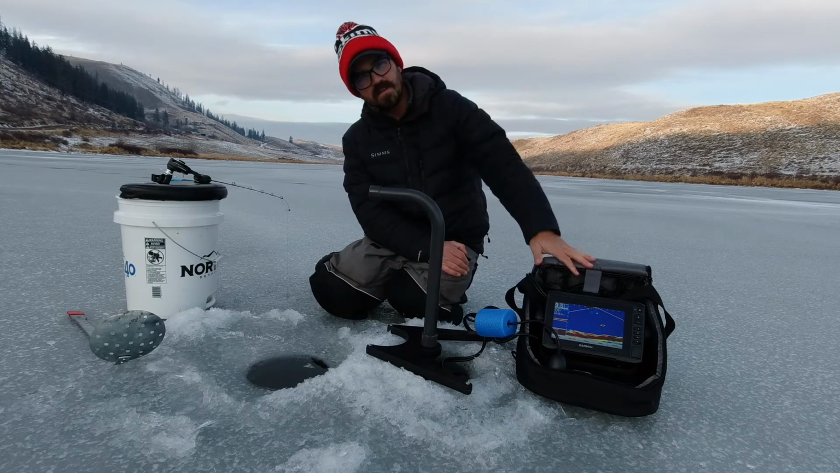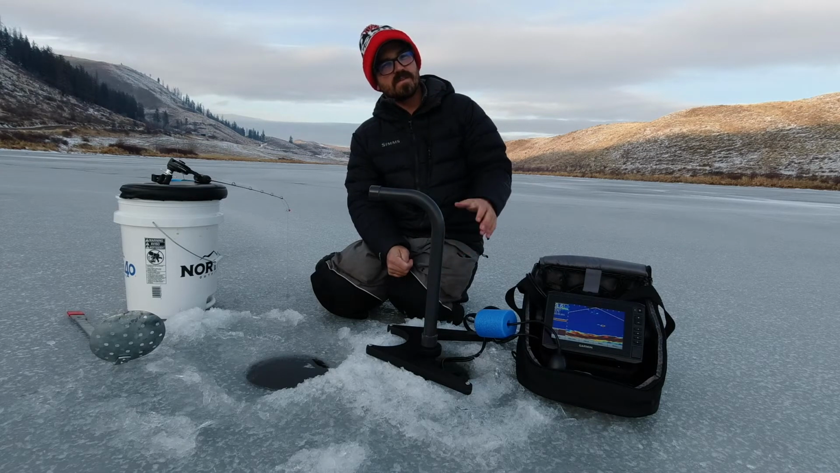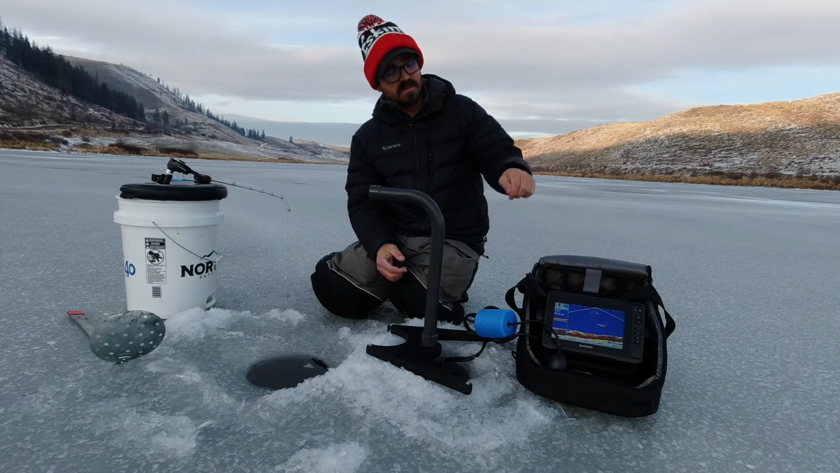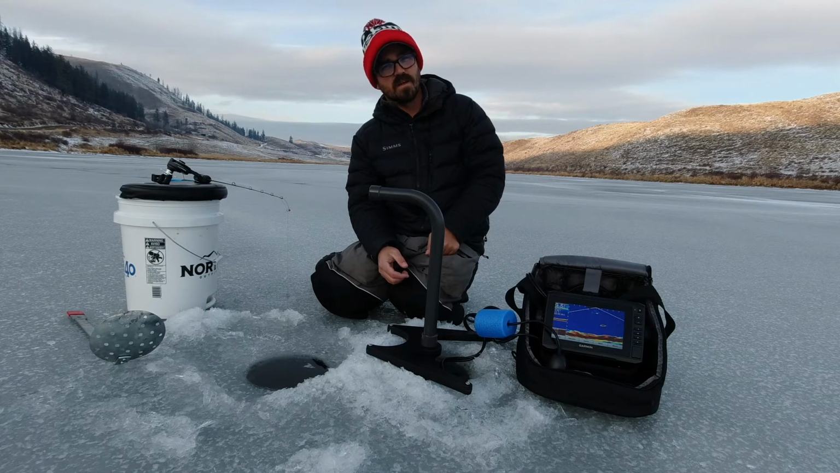Alright, so I'll be taking this thing out on the ice over the next few months and putting it through a variety of tests, but stay tuned if you want to see more. And if you have any questions about this unit, just let me know.